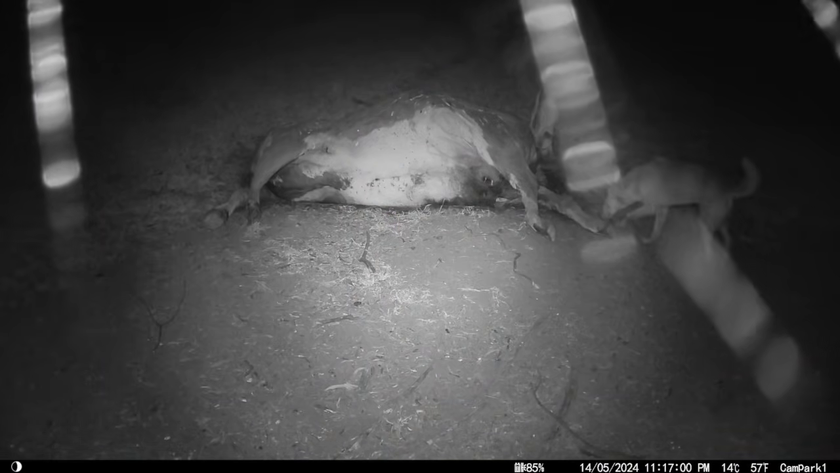I'm just heading out to go and see if I can find some dogs. I saw some on the camera this morning when I checked it. They were there last night, and I think it was the night before, or the night before that, something like that, but they're still hanging around the area.